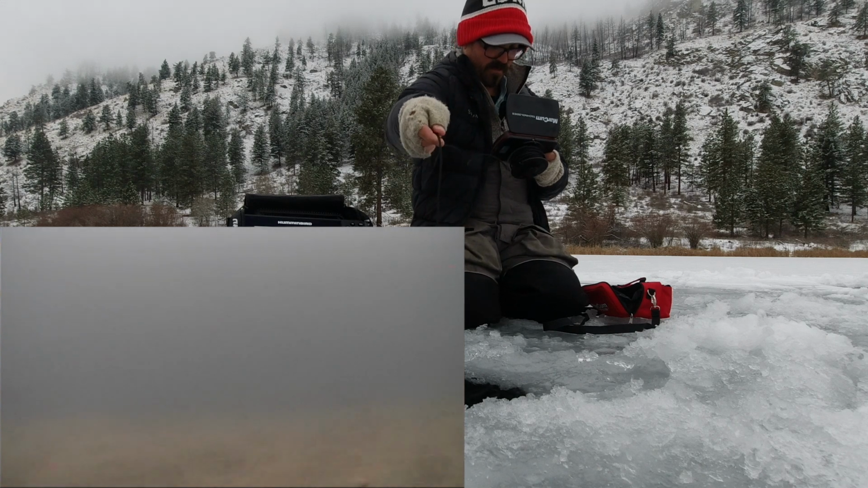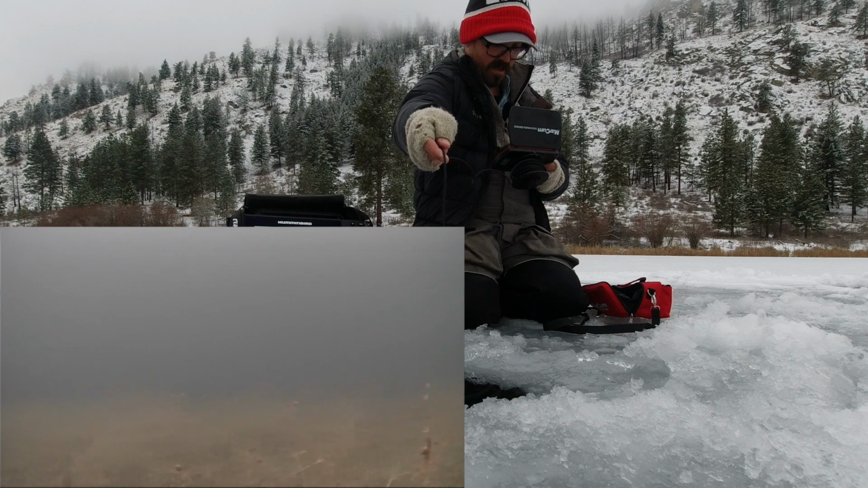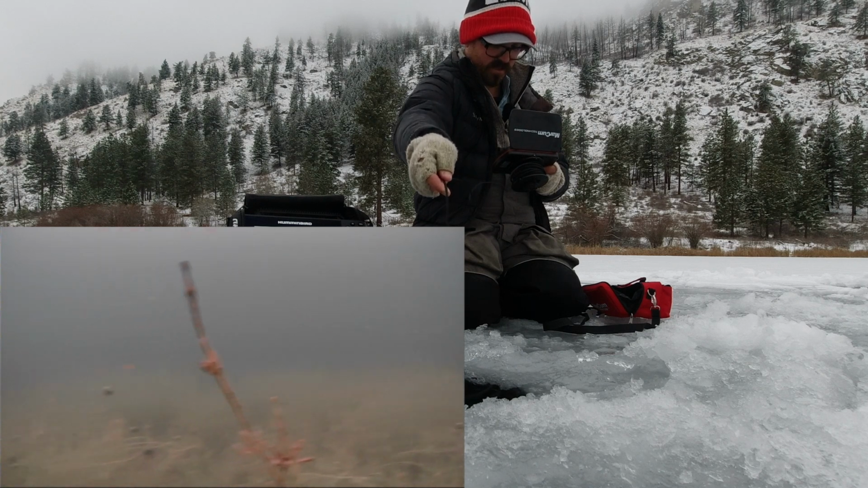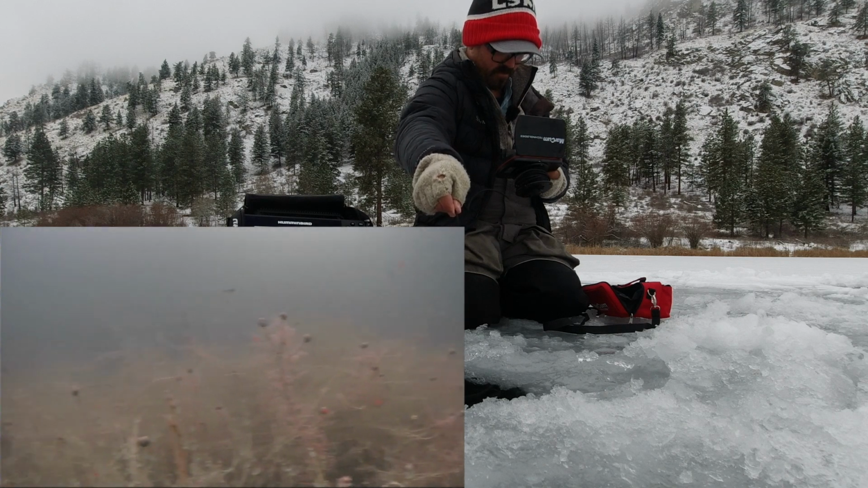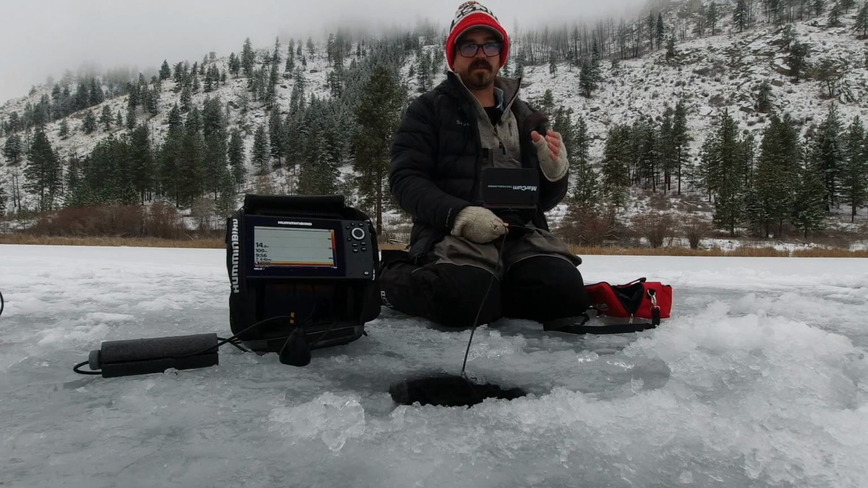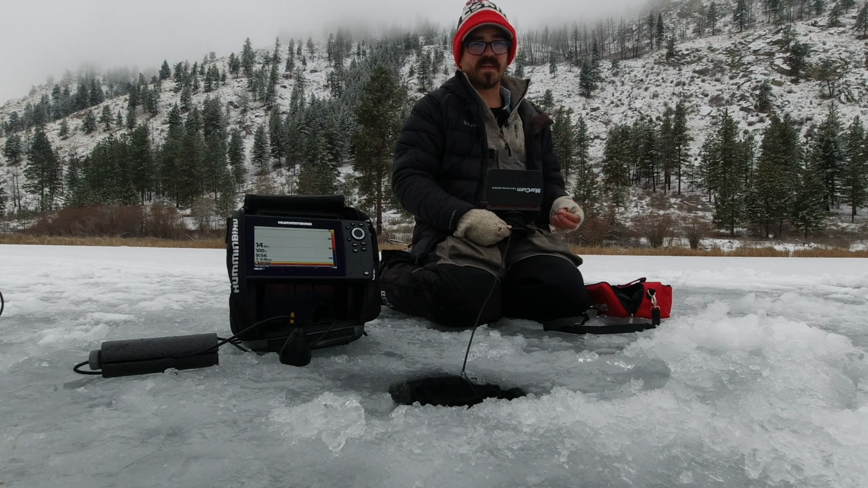So that's the nice thing about a camera, is there's no interpretation of signal. It's just look at the video and see what you got. And you can see the weeds down here. Now there is a bit of a caveat here. That is, if the lake is dirty or mucky, a camera isn't very useful.